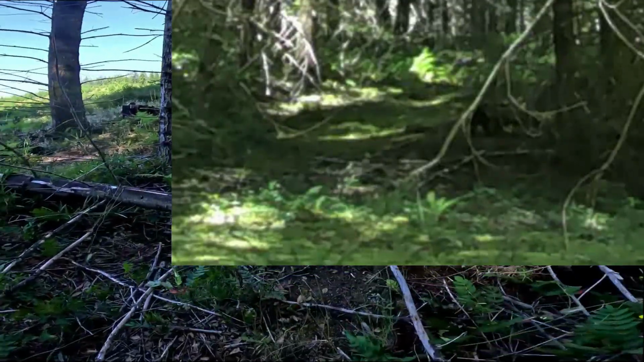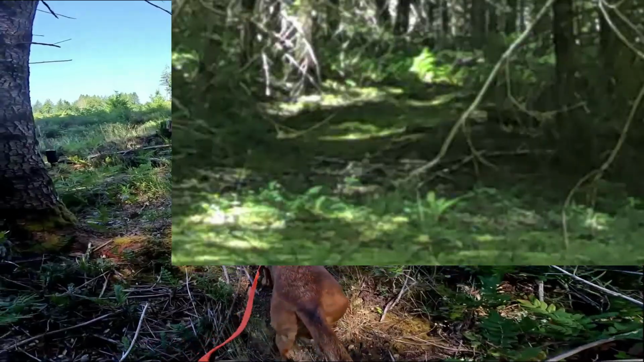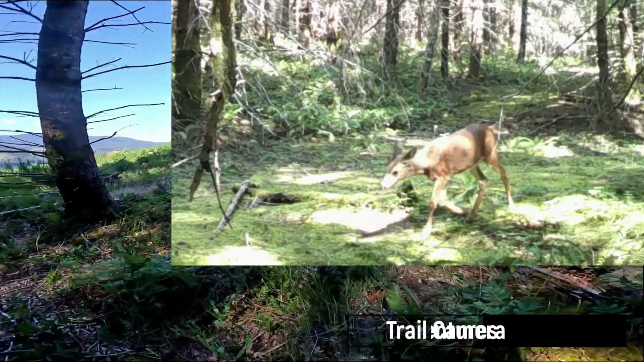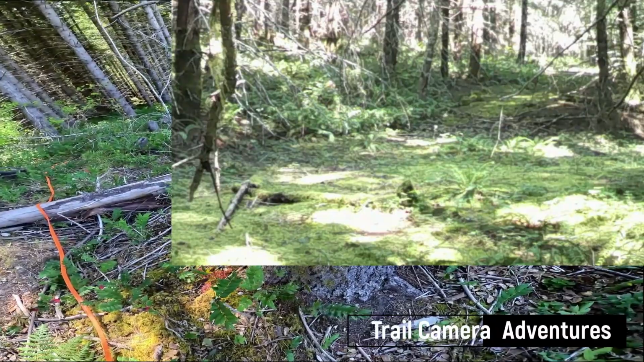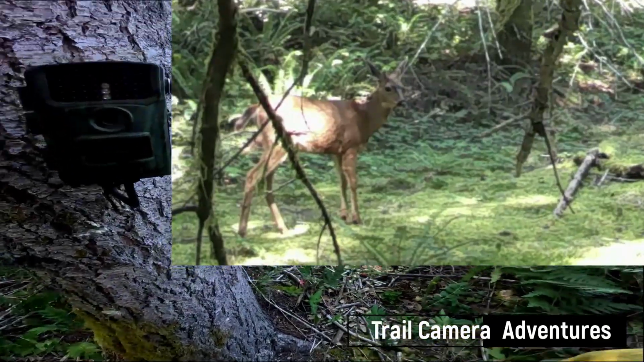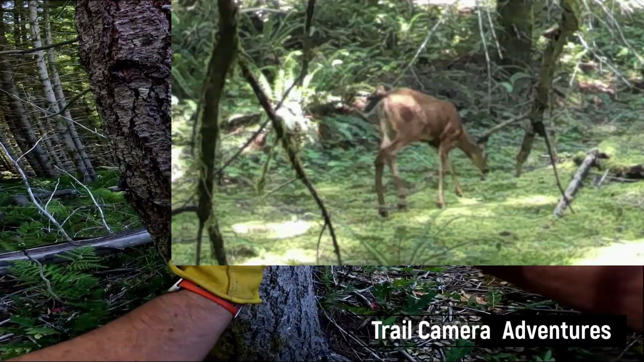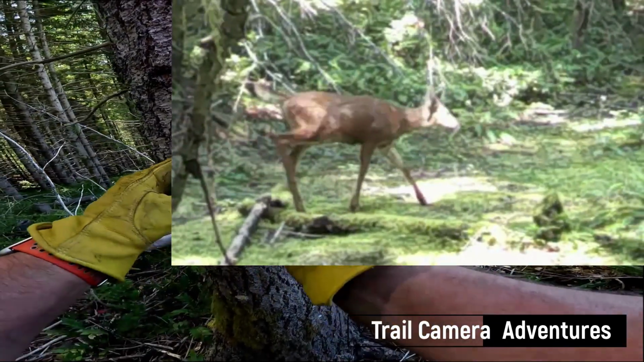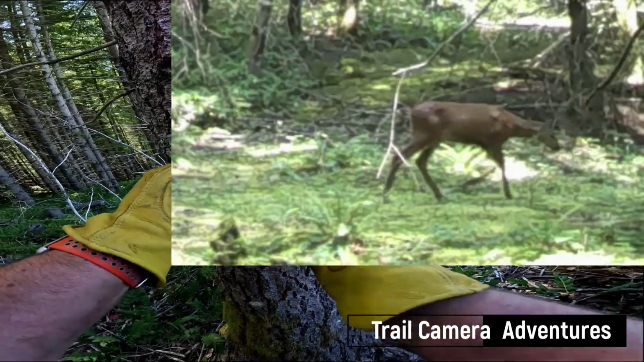So let's see how these cameras fared. Oh, I can see already this one's been bumped around. Okay. Oh yeah, it's even a little loose. Off, on.